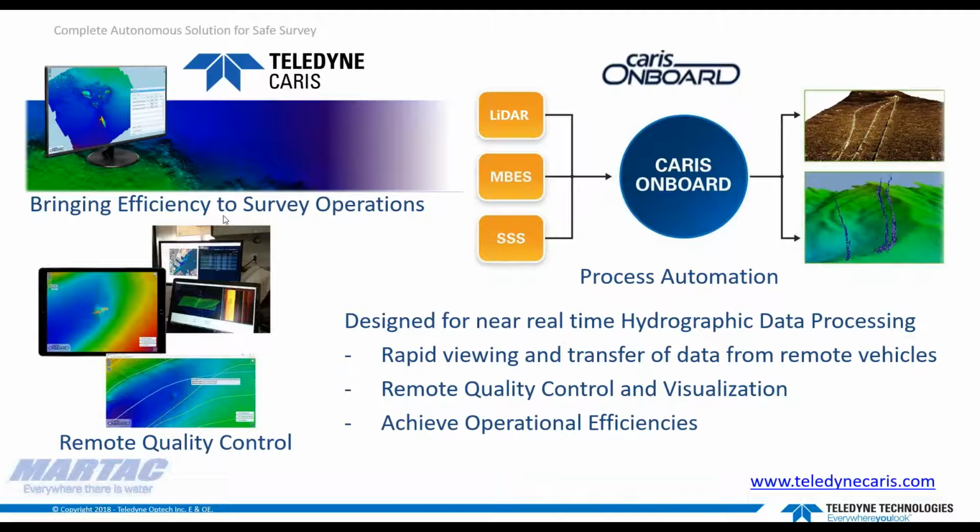During the initial setup of the system, the surveyor uses a process designer to customize an automated workflow specific to the sensor configuration and desired product output. You can pre-configure things like what type of data is being imported. And in this case, obviously, we're importing from the PDS raw collected data.